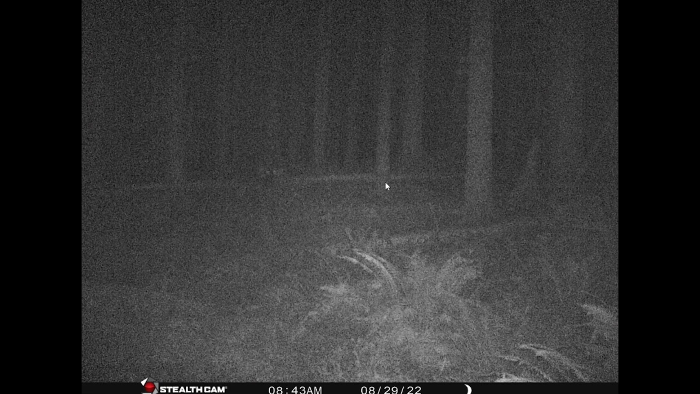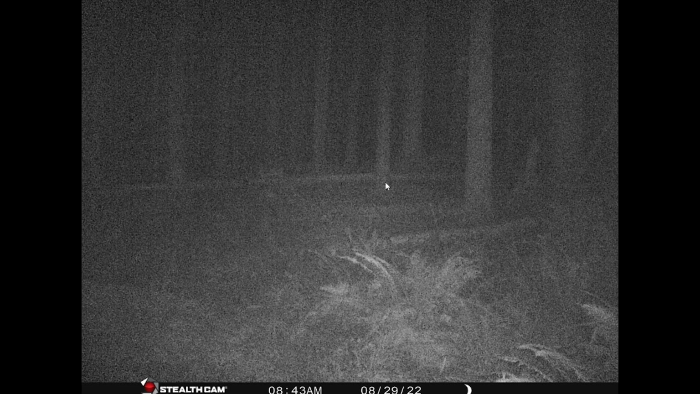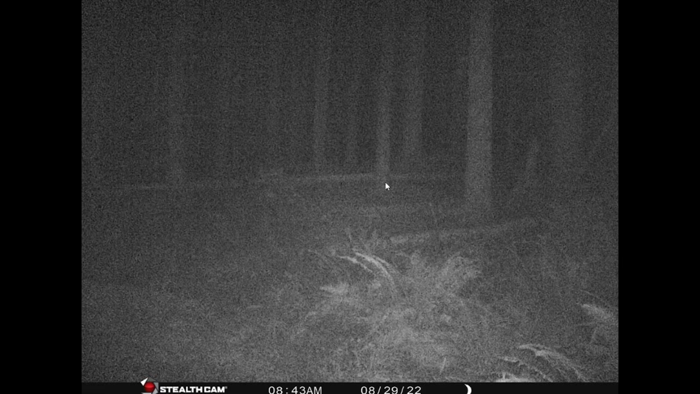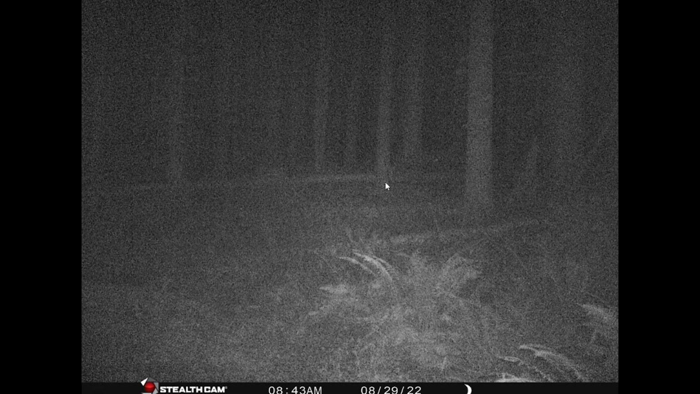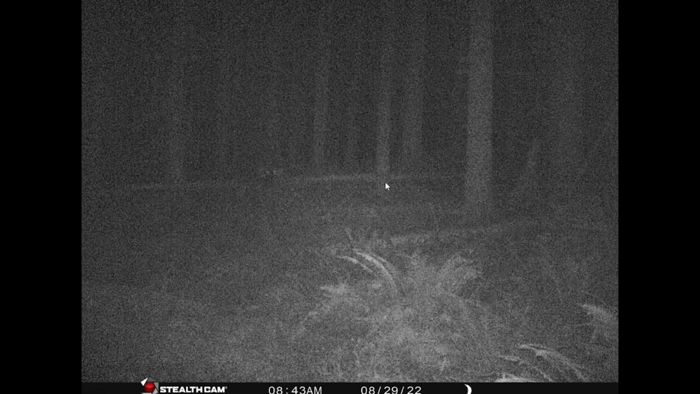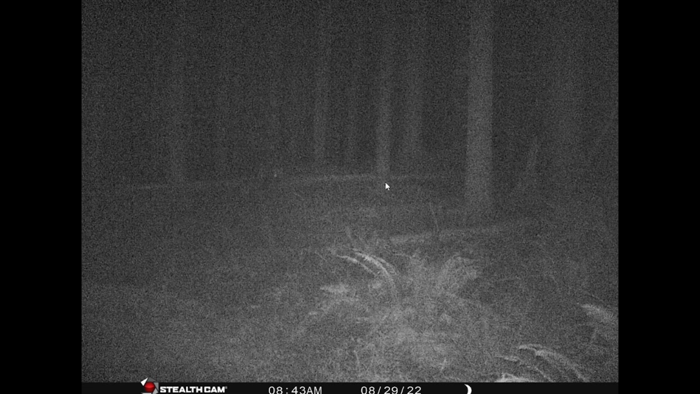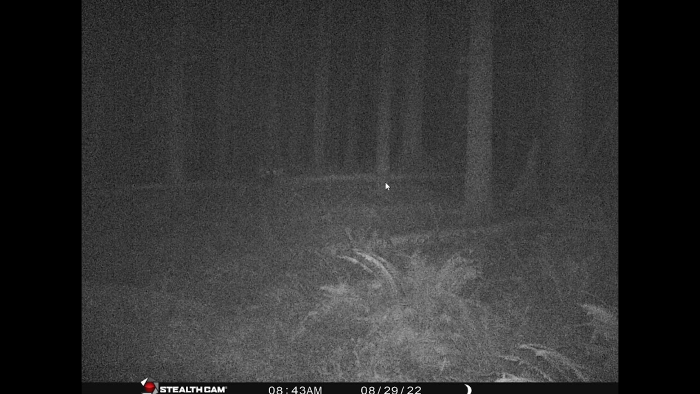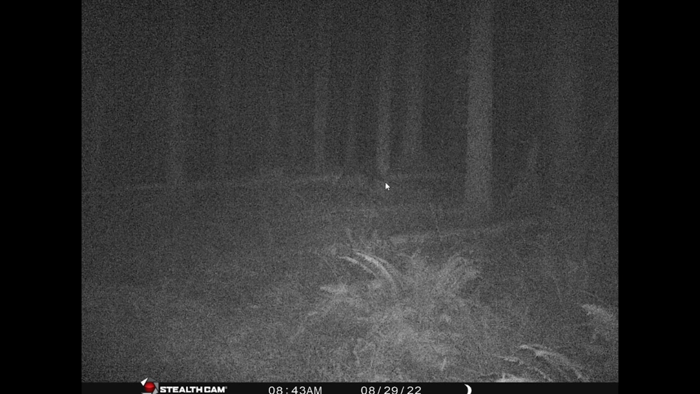Boom, boom, boom. There it is. And then here it goes. Boom. Just makes no sense. I mean, I've captured a lot of footage of elk on night vision. And this thing, it's like see-through. It's like transparent.